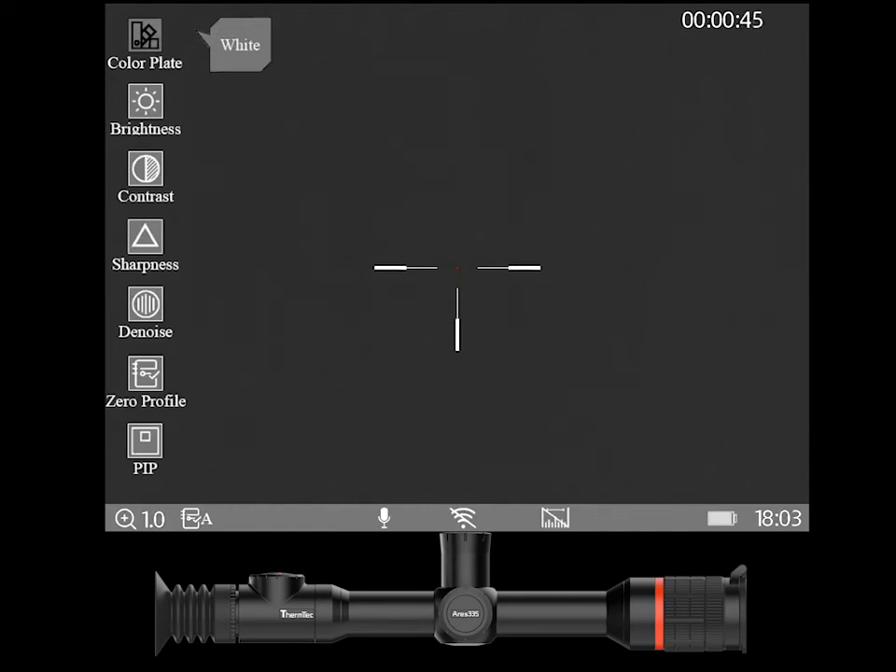This color palette is fully controllable by the button system, so you don't have to go in here to change color palettes, but you can. But this will show you the different color palettes that you have in here. You have white, black, red, green, golden, and violet.